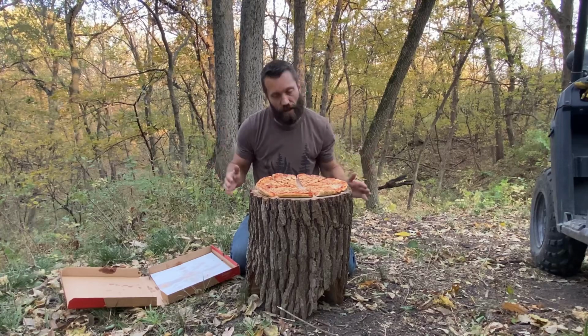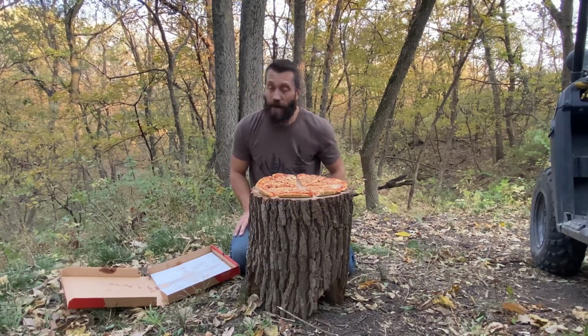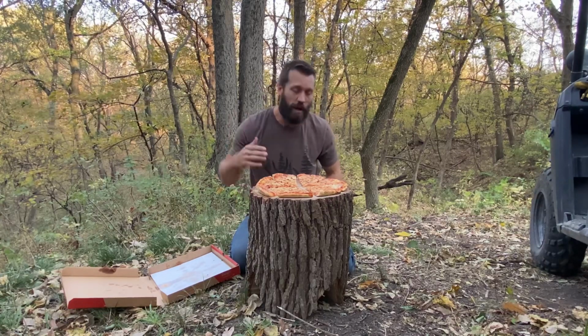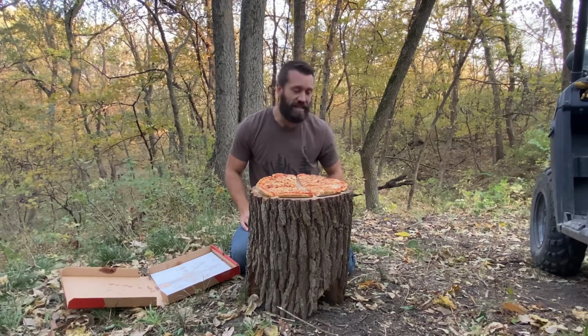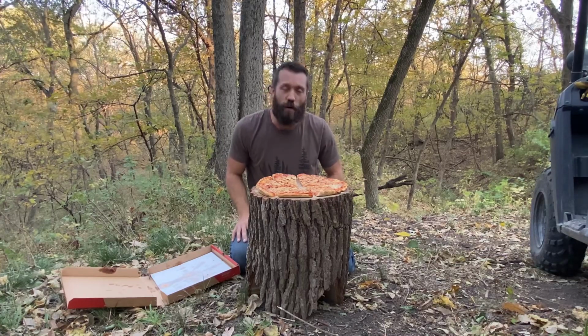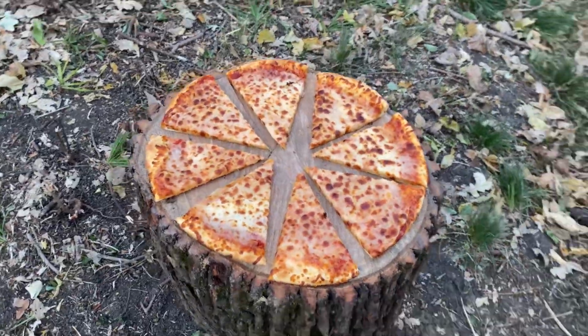I have a feeling raccoons are gonna be tearing this up. I do have possums that are around here, and obviously a bunch of deer, so we'll see what comes after this. So we're gonna be checking our camera live feed here and there, pulling some of the footage, seeing who is eating this. When it's all gone, then we'll come out and transfer all the photos and share them with all of you.